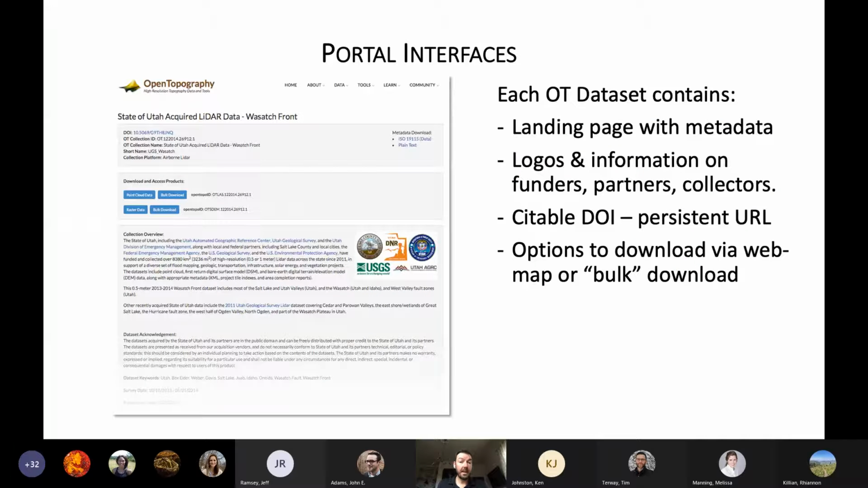Each data set has a landing page, and we've spent a lot of time and effort trying to make sure that we do data attribution and credit properly, because again, we're not the authoritative source for these data sets. We're kind of the middle person between the user and the collector or the funder. So data sets have landing pages with metadata, logos, and information. Every data set gets a digital object identifier, which is something you'd use if you're citing a data set, say in an academic publication. And then data access links, so links to download data via a map interface or a bulk kind of cloud download.